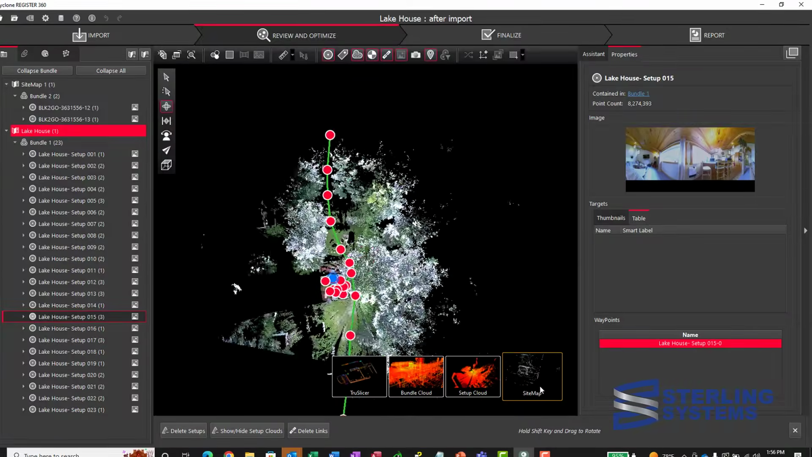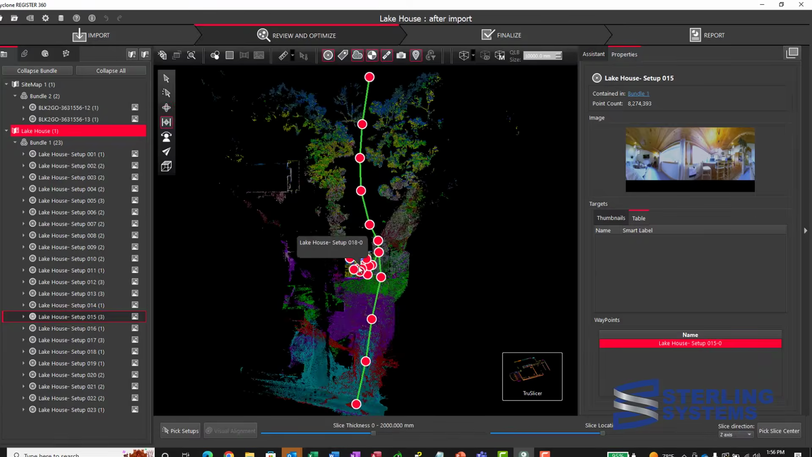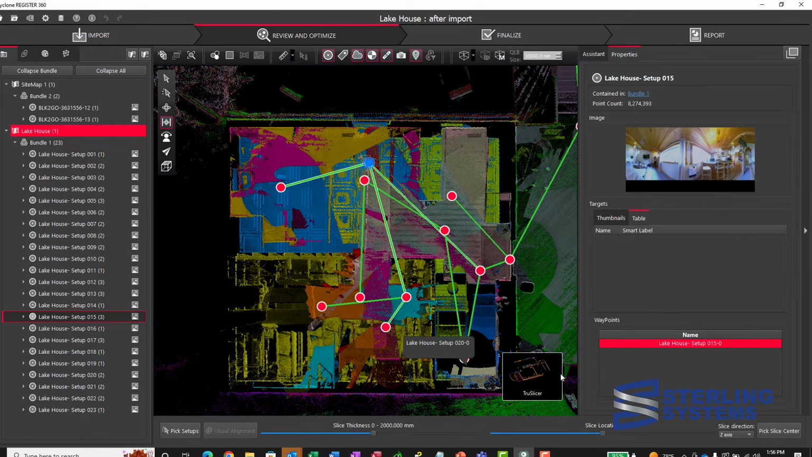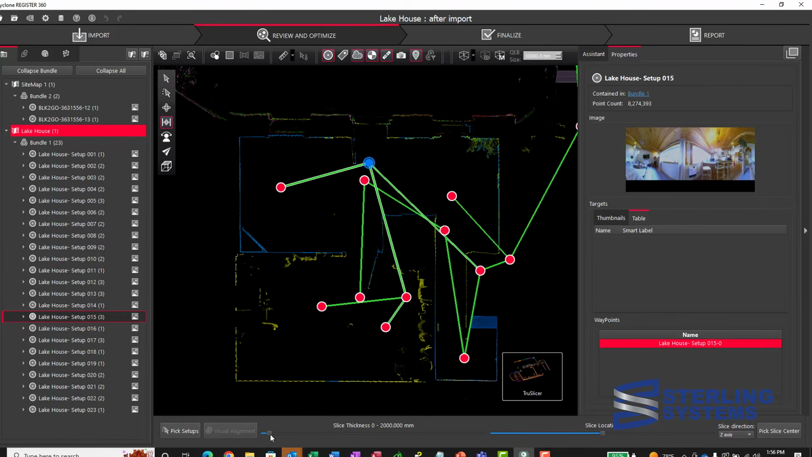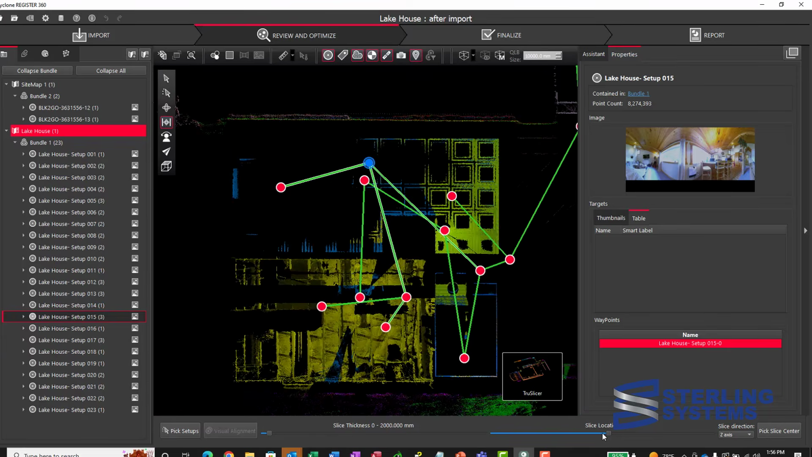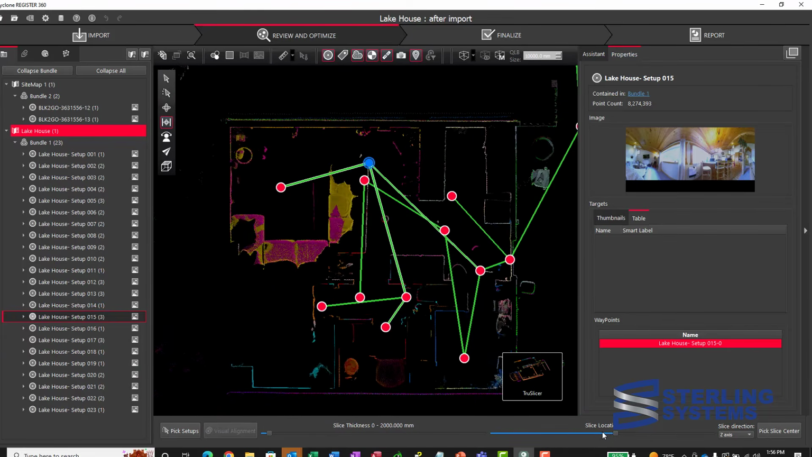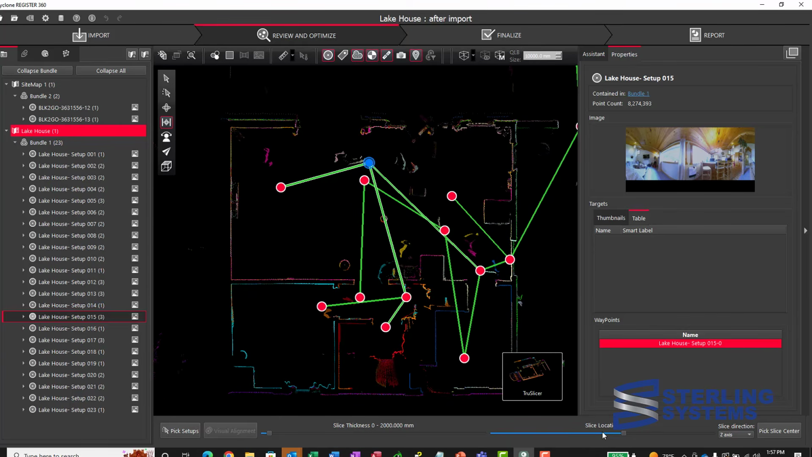We can go back to the sitemap and switch over to TrueView, or I'm sorry, TrueSlicer, which is good for QA/QC. Each setup gets its own color, and we can make the thickness of the slice really small and move that slice up and down to take a look, make sure everything connects well, and just doing a QA/QC on our data.